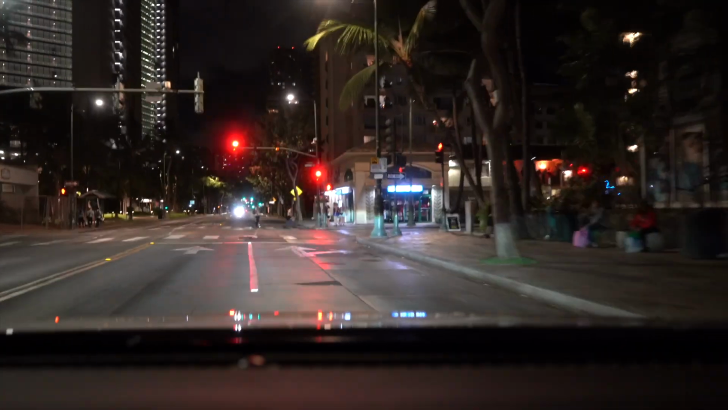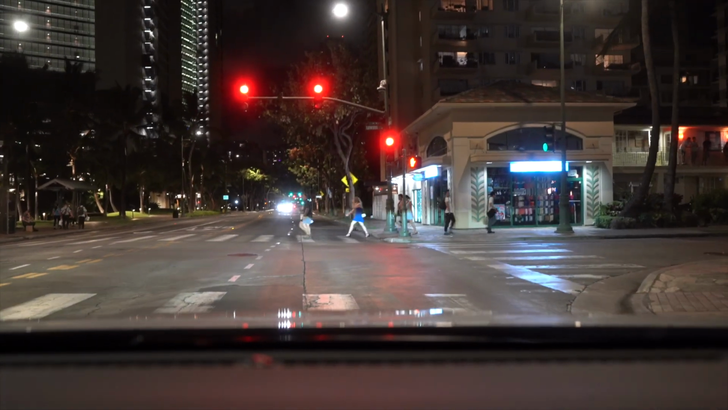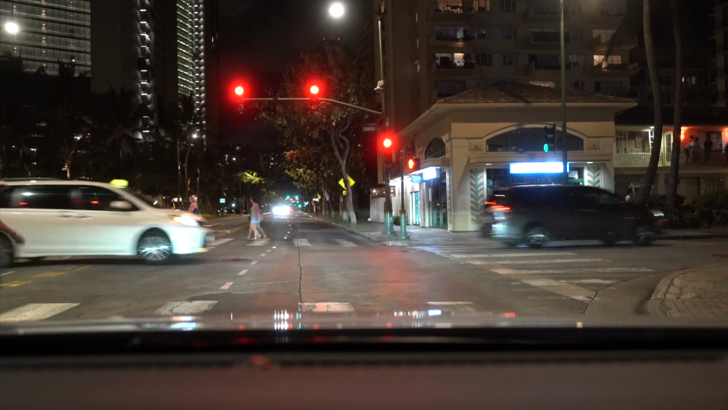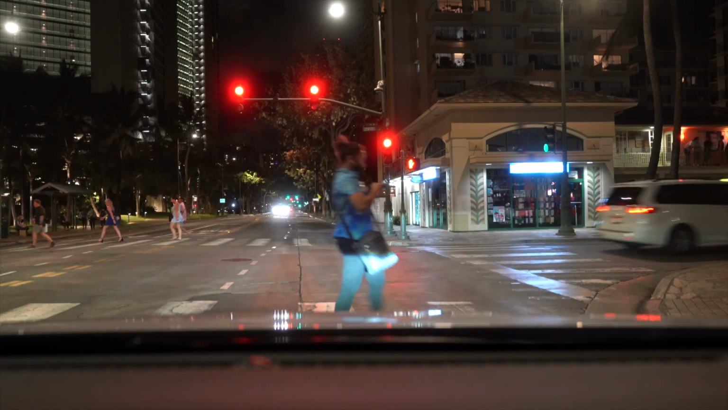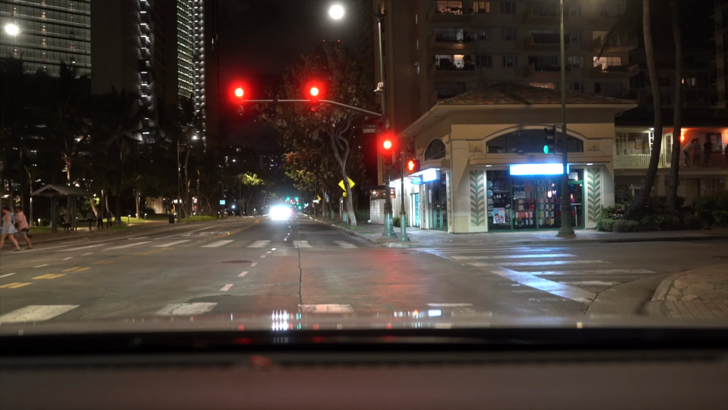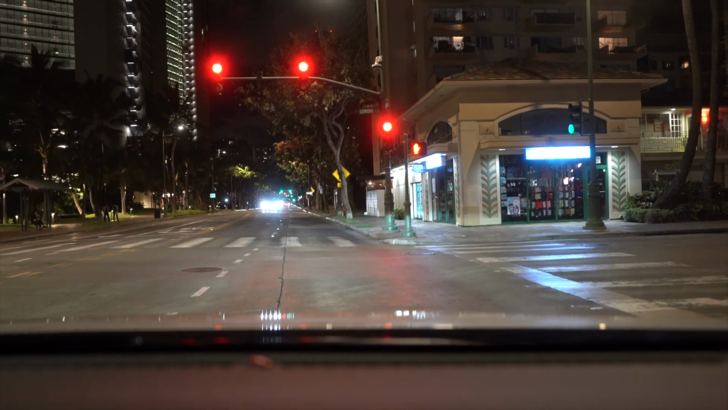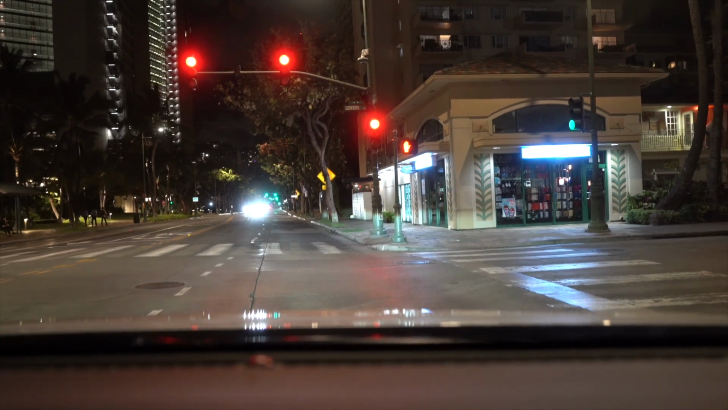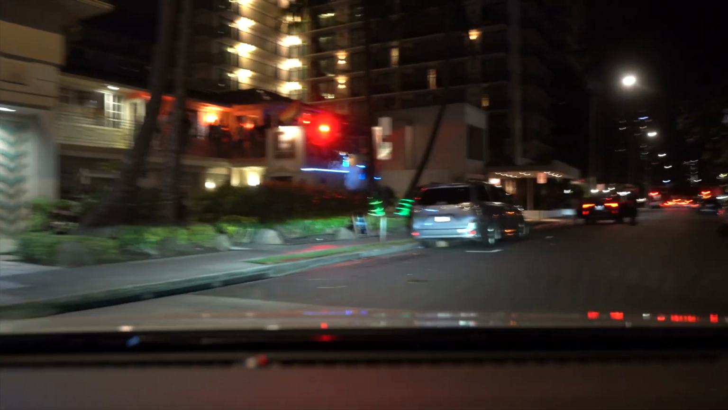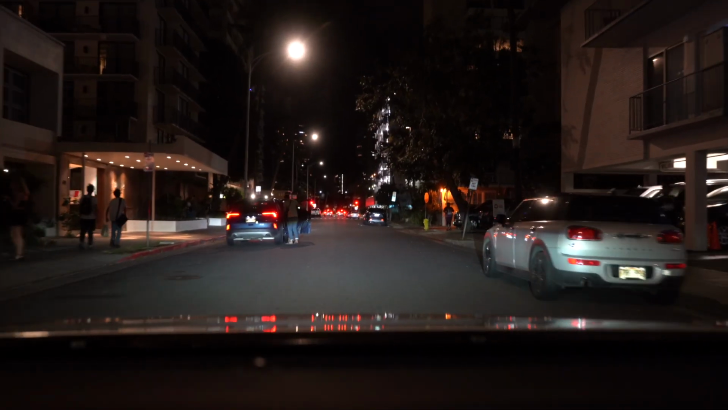See if anything else is going on around here. Just going to wait for people to cross the street and make my way. I'm going to cross right here. It looks like some sort of club or bar upstairs in that building.